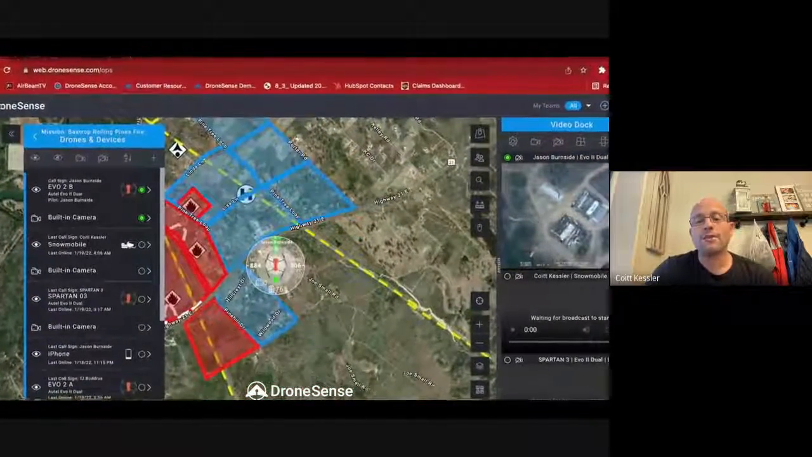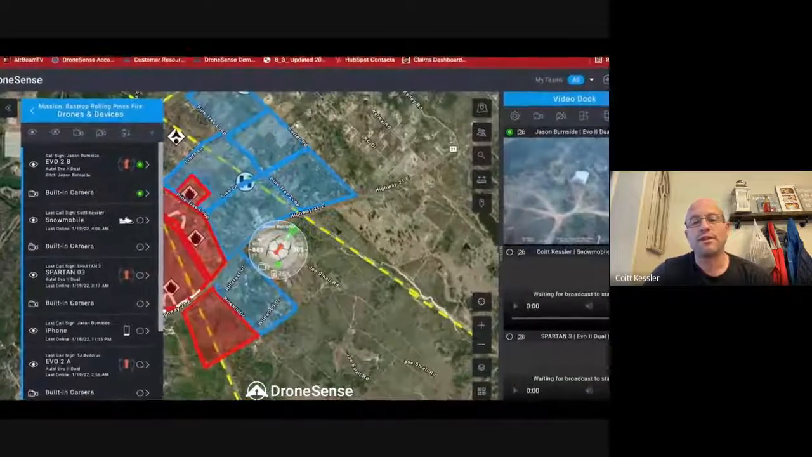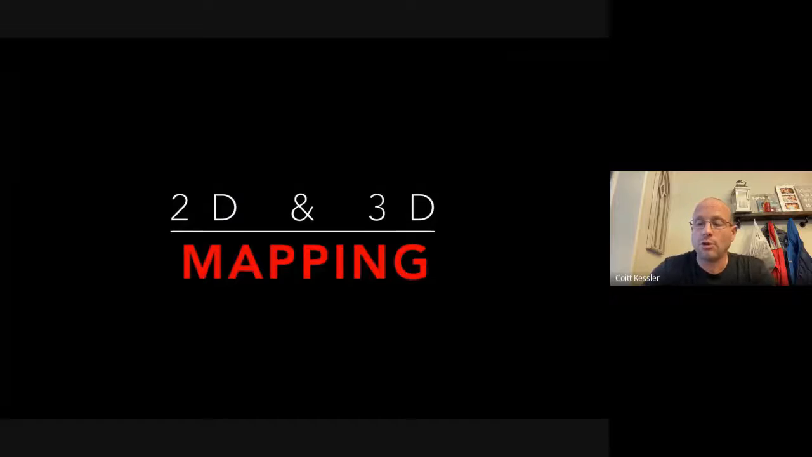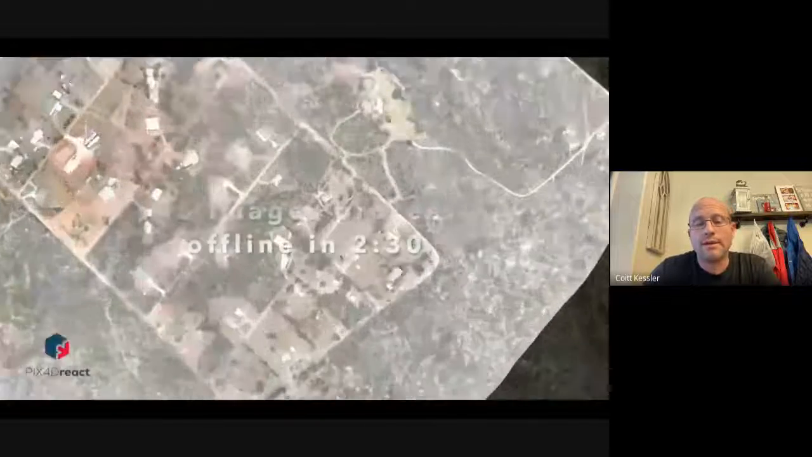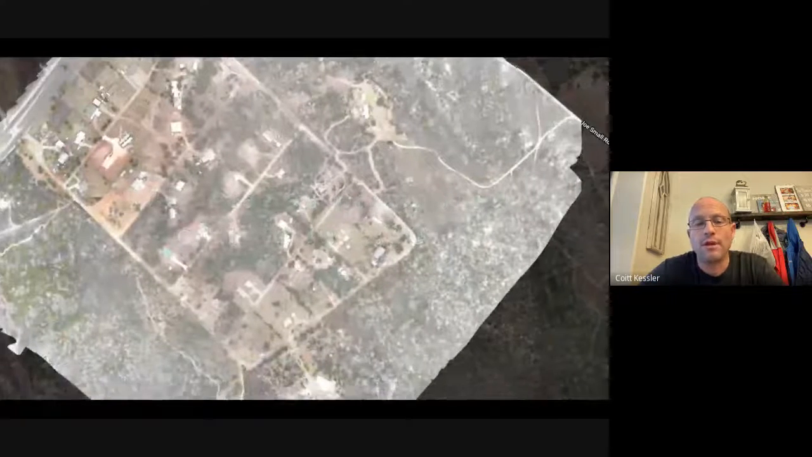Once we found the hotspots, you'll notice this map, if you watch this movie again, was red initially. Whenever we clear an area, a block, we would turn it blue. That's why you'll see those different colors. We use Pix4D or PixReact.